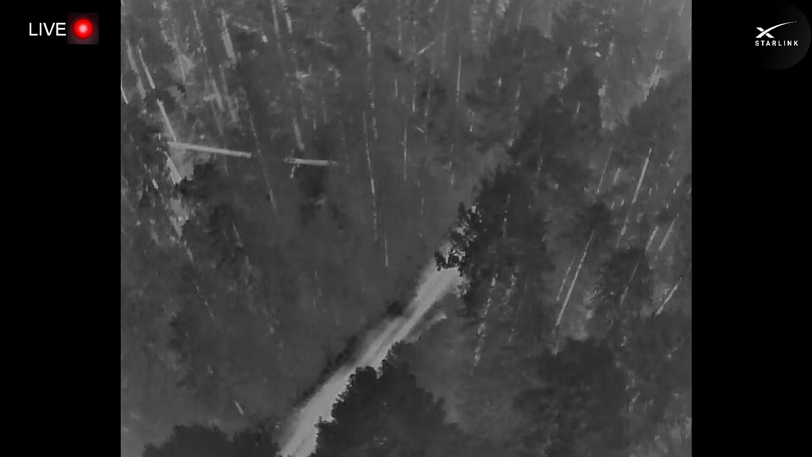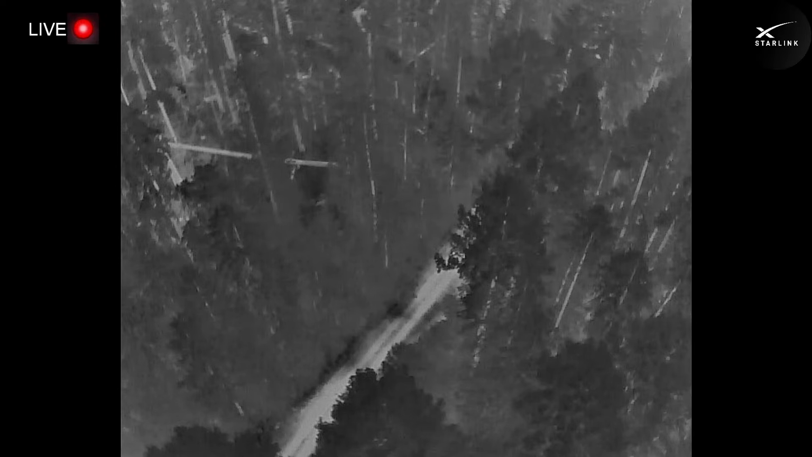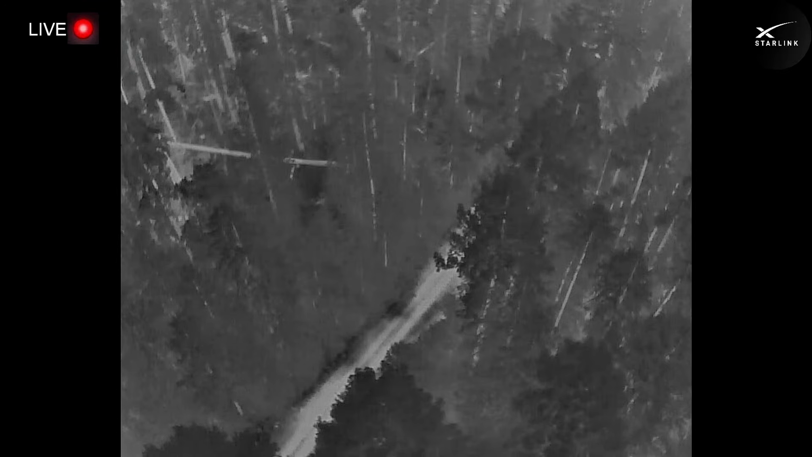What about the top right? Let me see, what's that? What do you think Bigfoots think when they see planes flying overhead over the forest? Yeah, I don't know. I can't imagine.